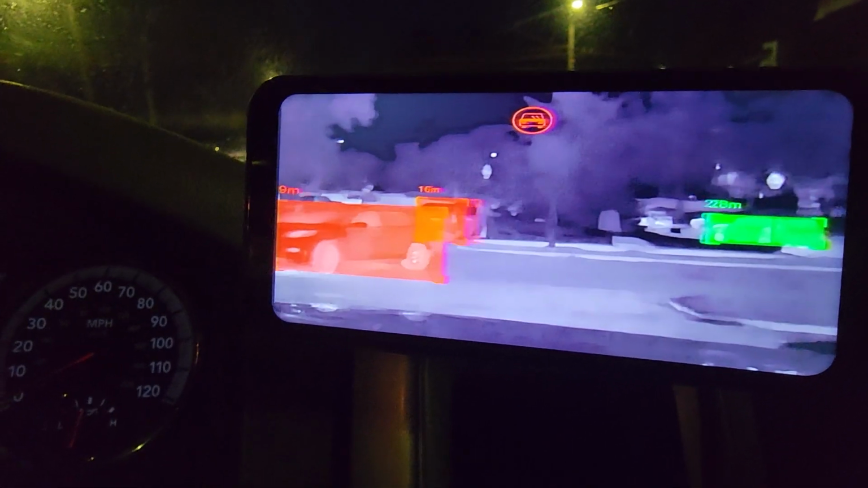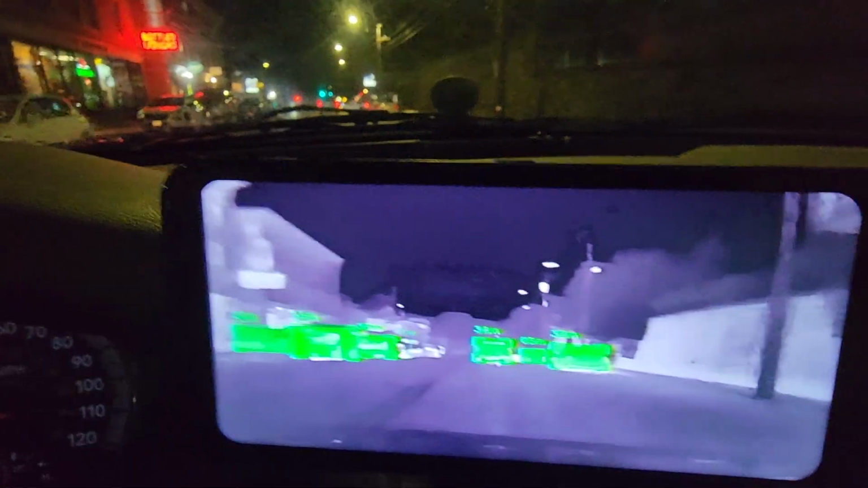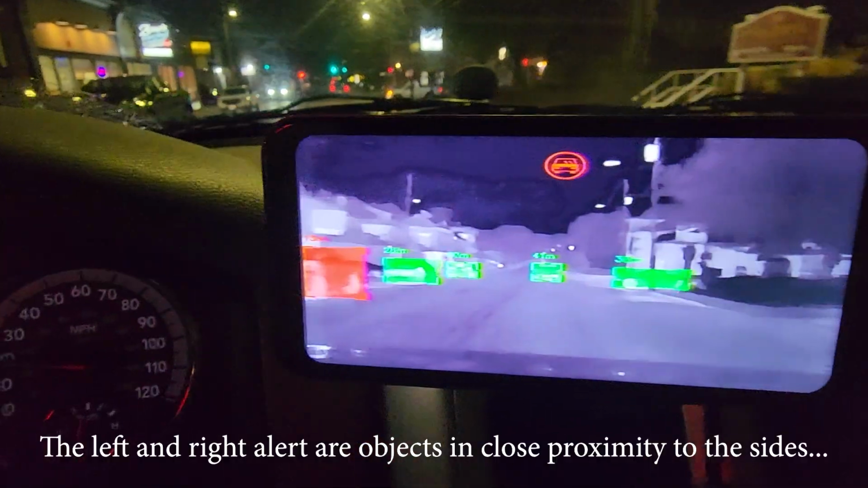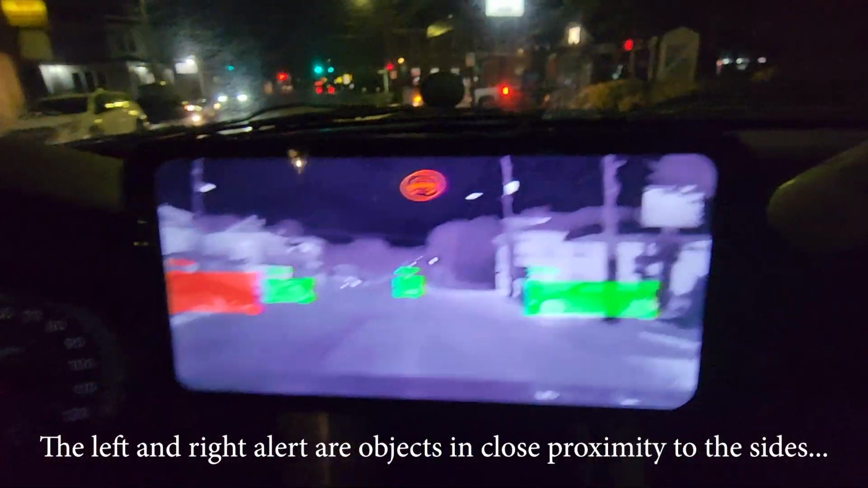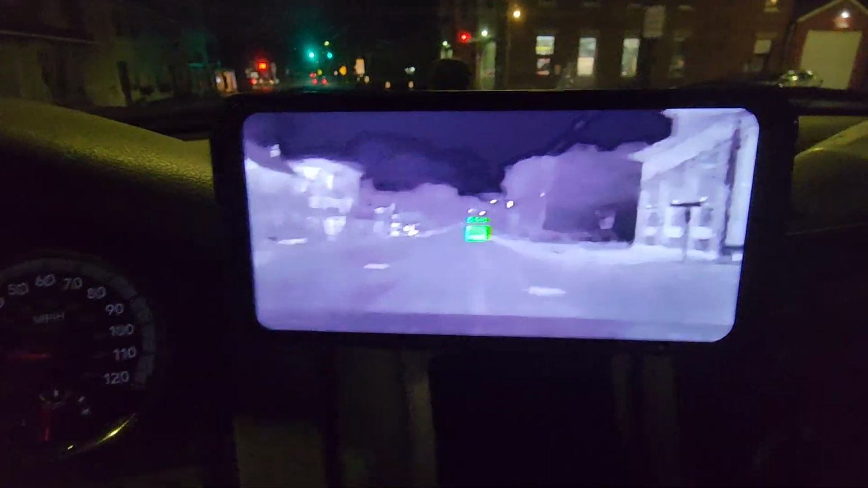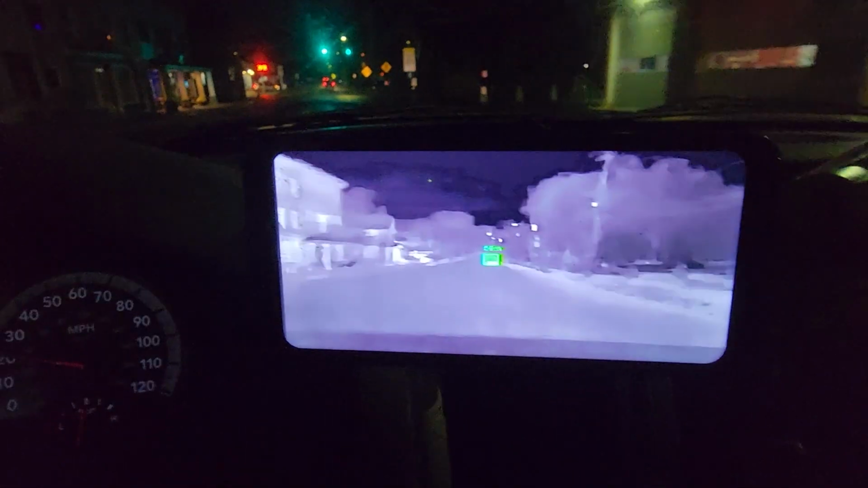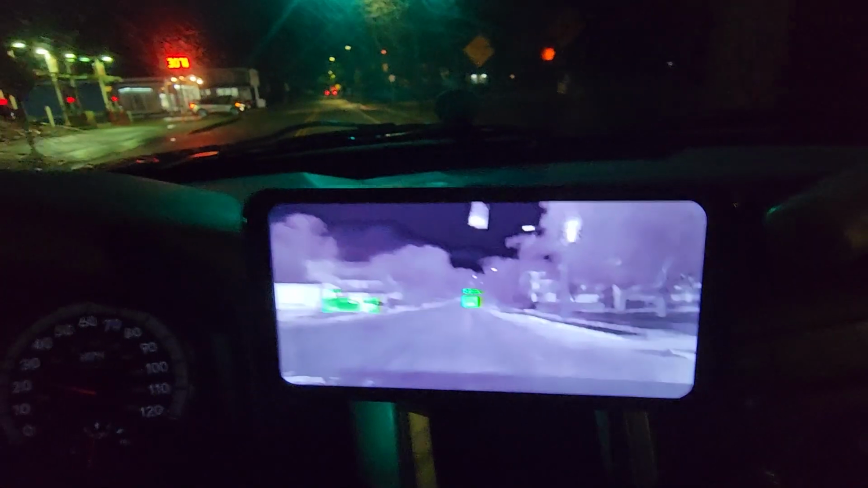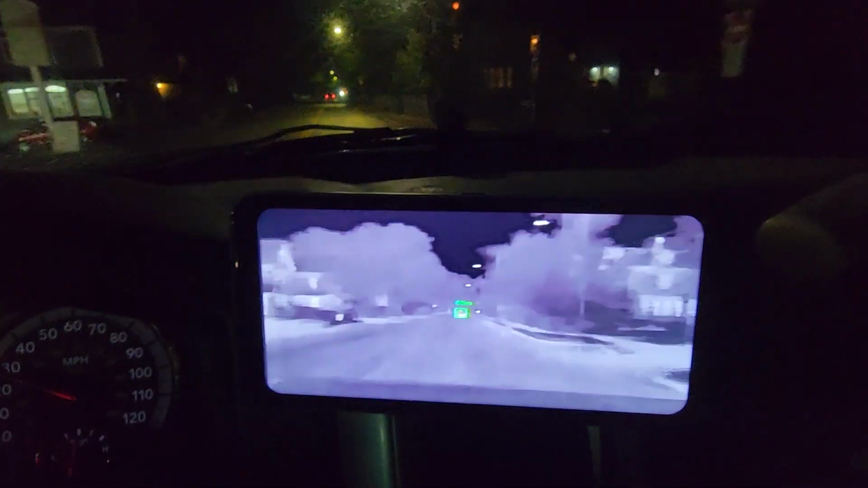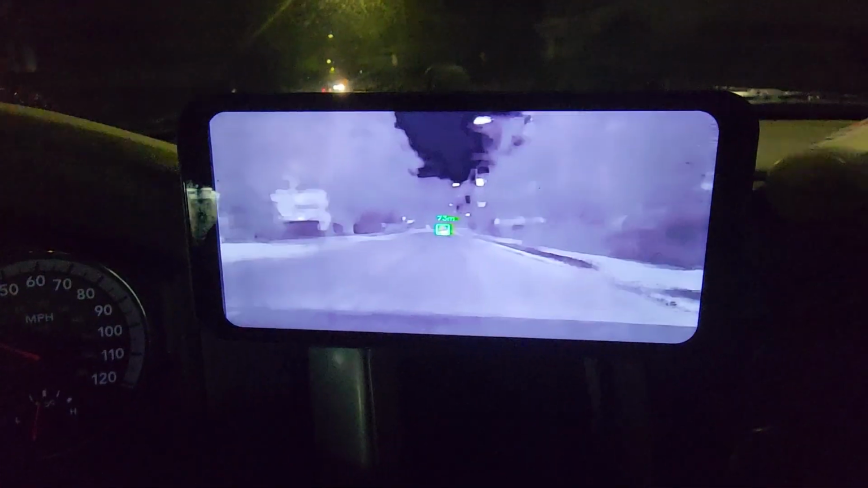So cool. Now, I do have to say this does make a lot of noises at you. I'll probably turn some of that off. I'm not sure what that bright red on the left and right hand side is. I definitely need to read up a little more on this. But my first impression is this thing is phenomenally cool, and it could truly save your life or somebody else's life. So far, I'm extremely impressed.